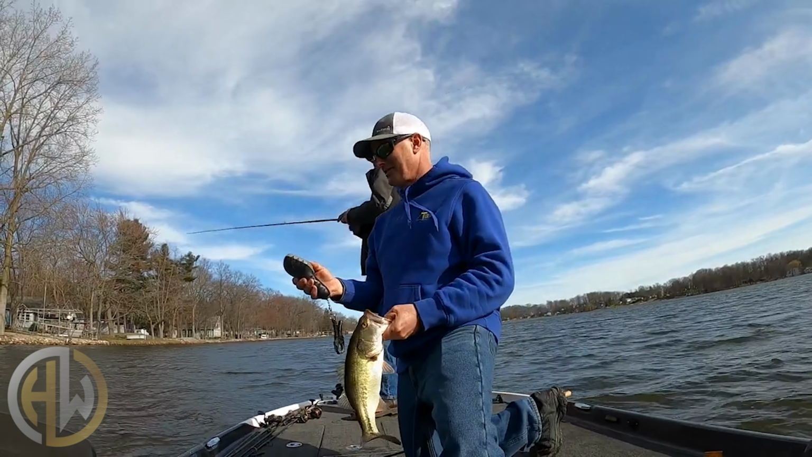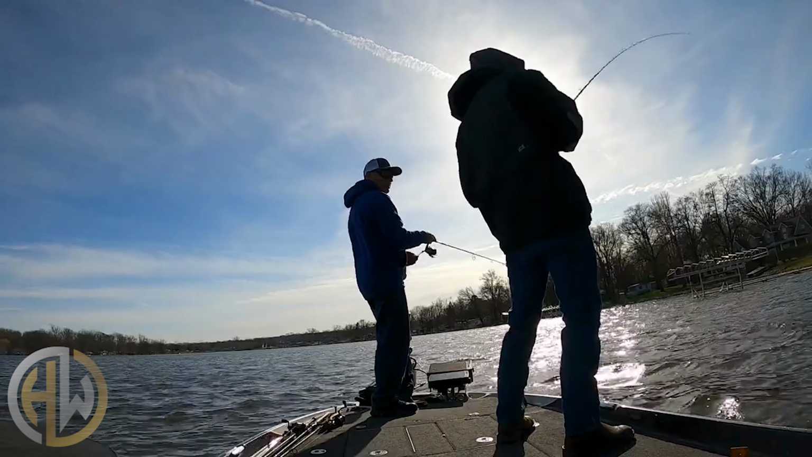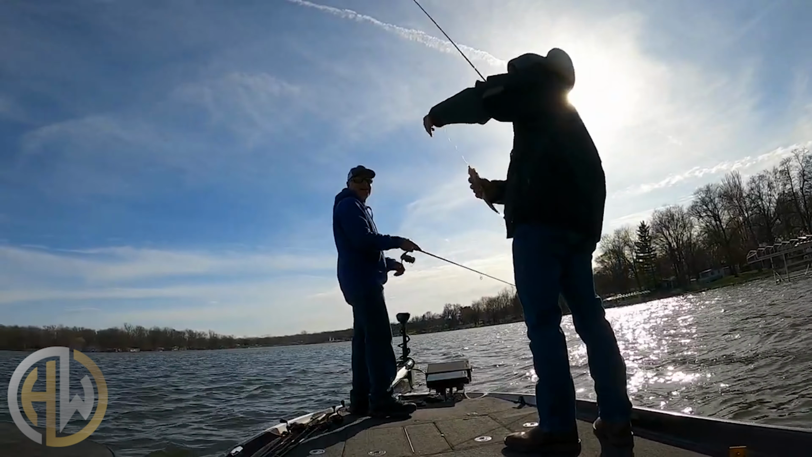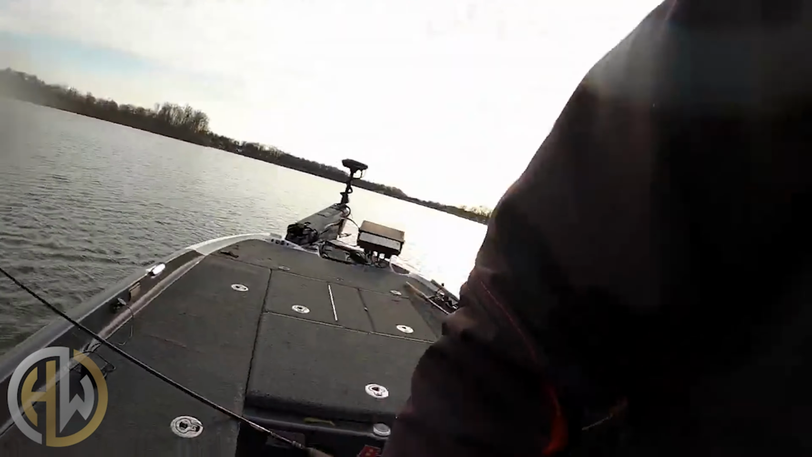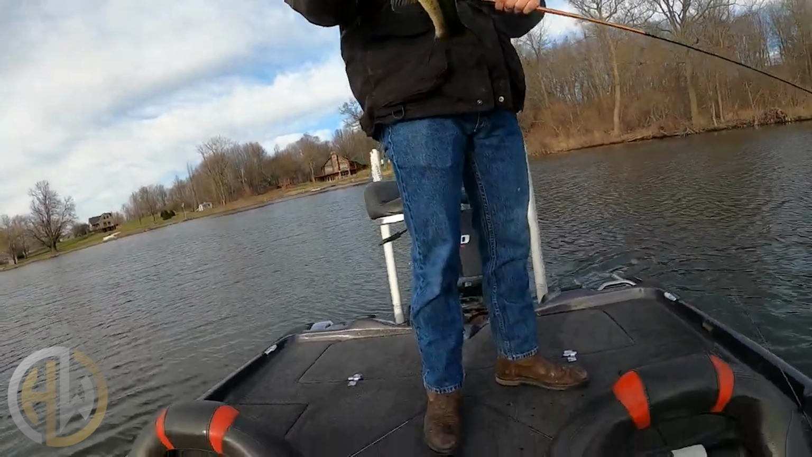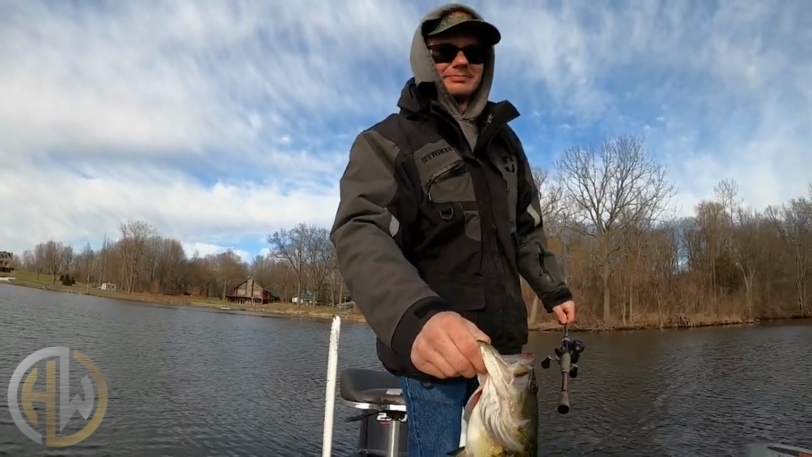Boost our 7.20 giant limit. Ooh, 1.82. Shadow fish, catch them in the shadow of the dock. That's what I'm here for, I'm here to catch the big ones. Excuse me? Keepers. Oh, what is that? 3 keepers, 4 keepers. But you've only caught what, 9 fish?